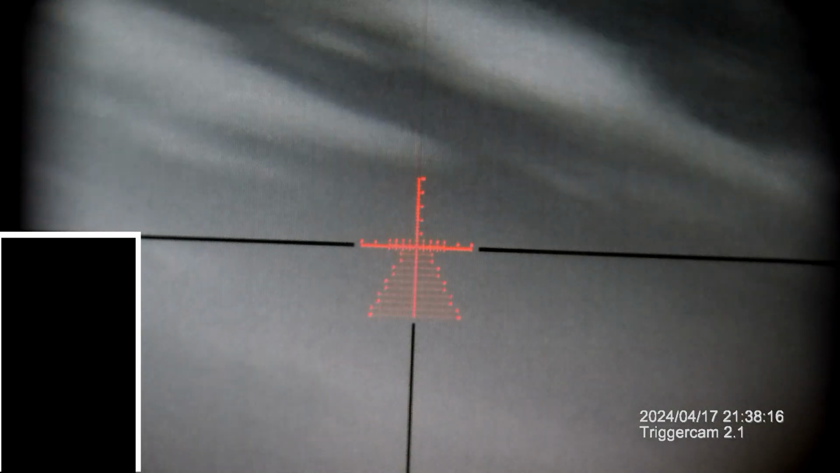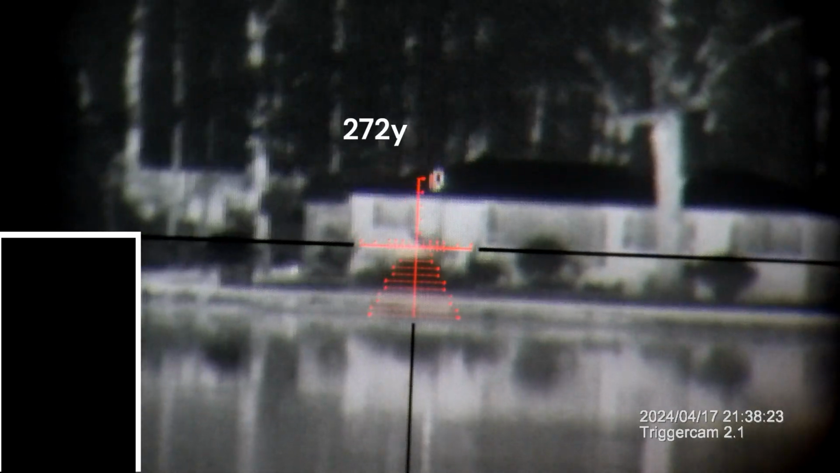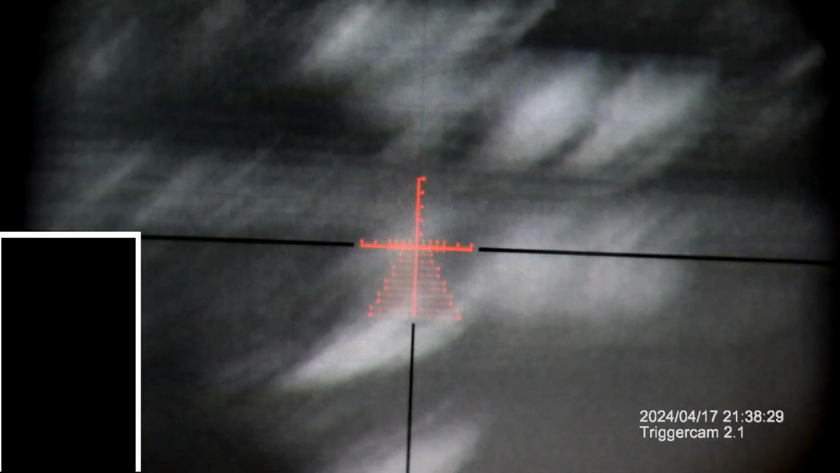This house is like 270 yards, if I remember right. And that was that one right there. As you can see, I have the red hot color palette. So we're picking up their fireplace or whatever that thing is up there.